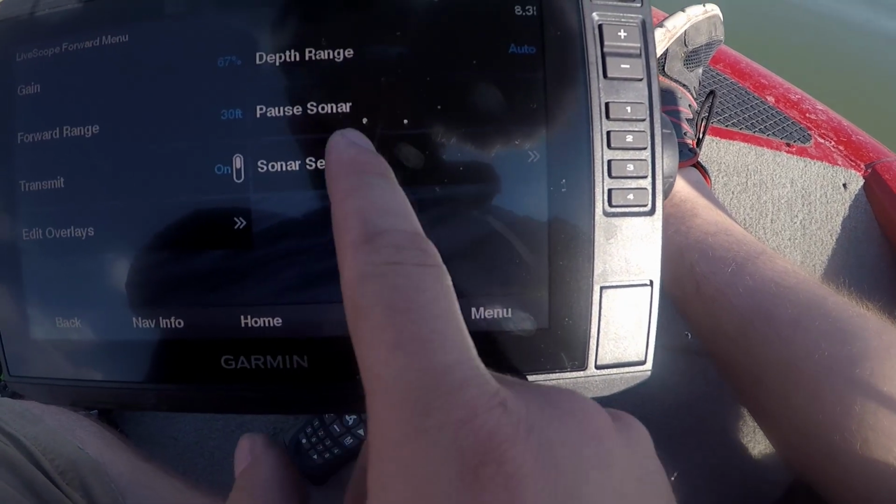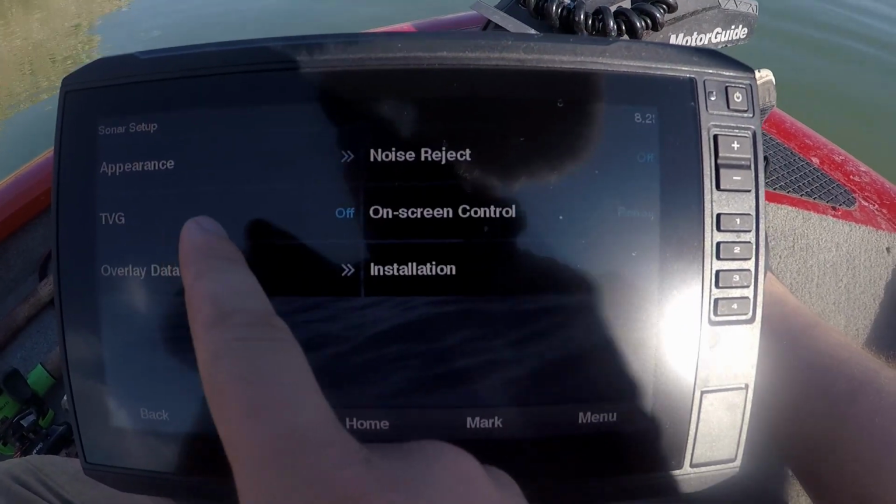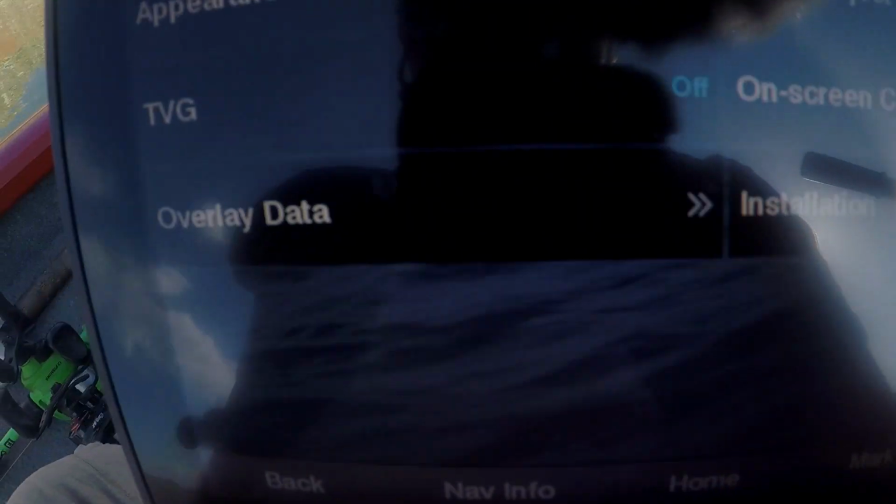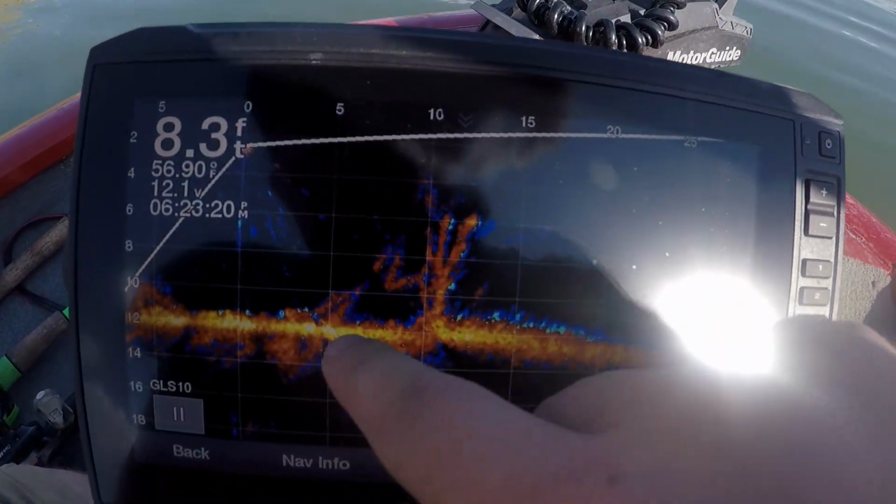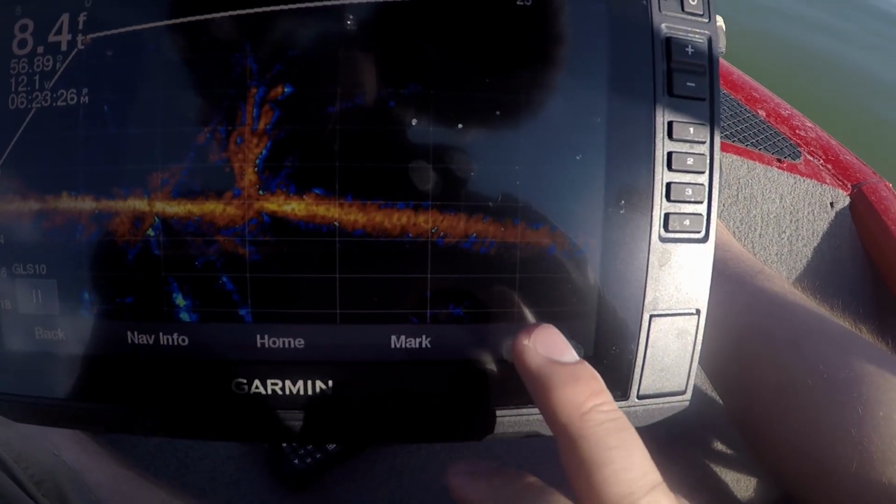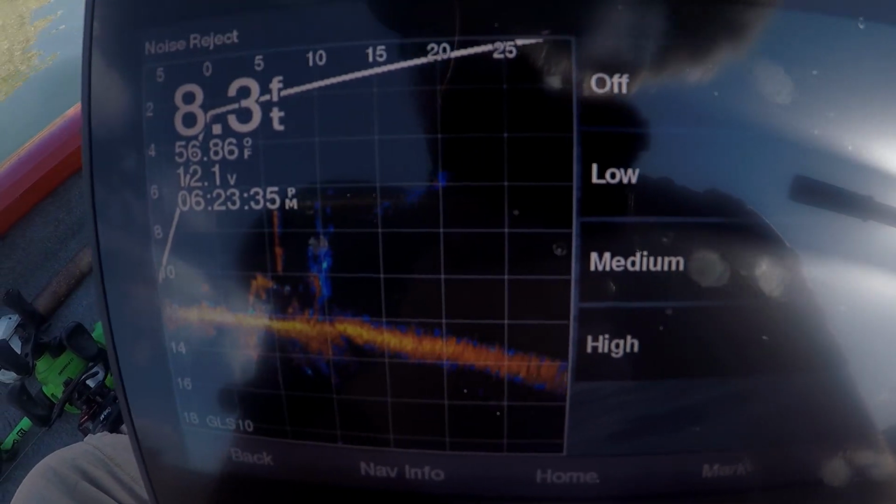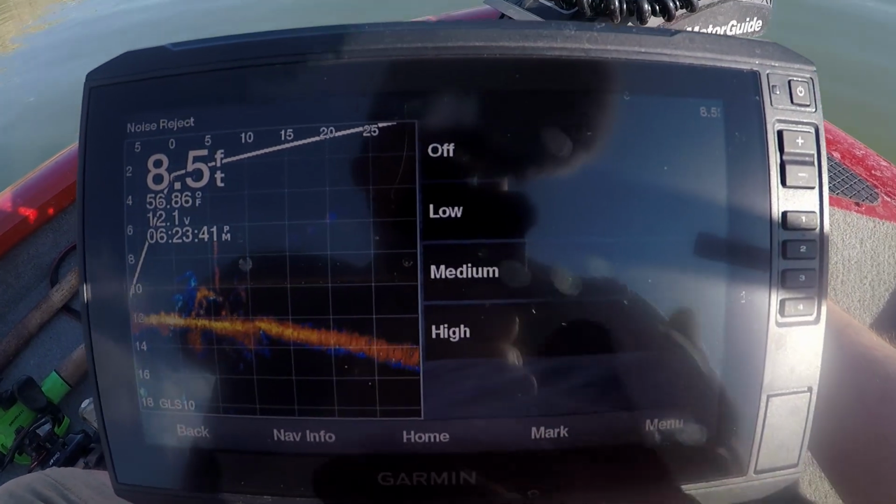There's two more things that we need to go over that are definitely important, and that's TVG, time variable gain, and noise reject. So note that right now I have both of them off, and we have what you would call the imaginary tree. I'm okay with the imaginary tree, but the more you take noise reject, let's say we put it on medium, yeah, it goes away, which is fine and dandy. But the piece that's important to me is I will be able to lose the side of my bait.